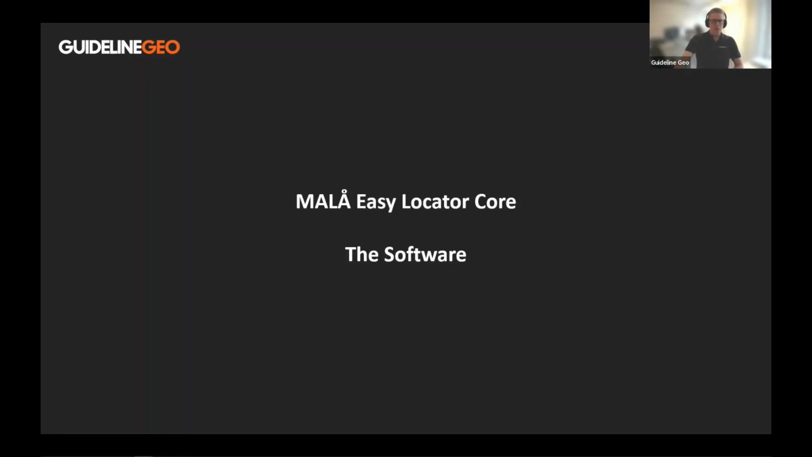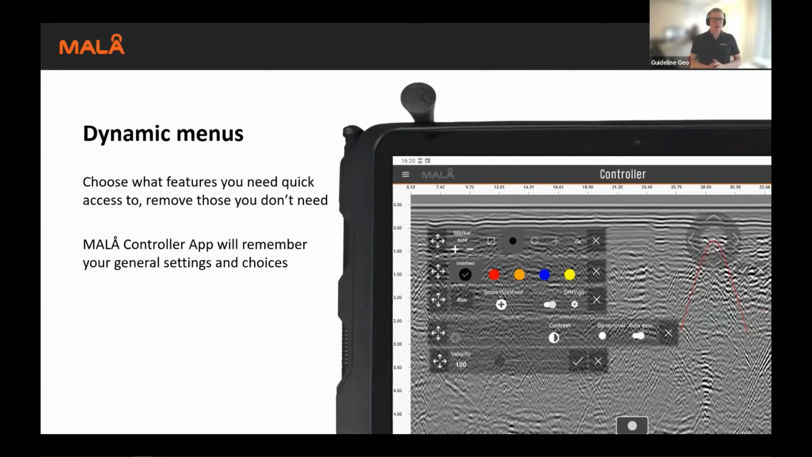It's not only hardware, obviously. We've been talking about the software side of it. We have mentioned that before, the importance of the workflow. So we are now going to have a quick look at the workflow and the different parts of the software.